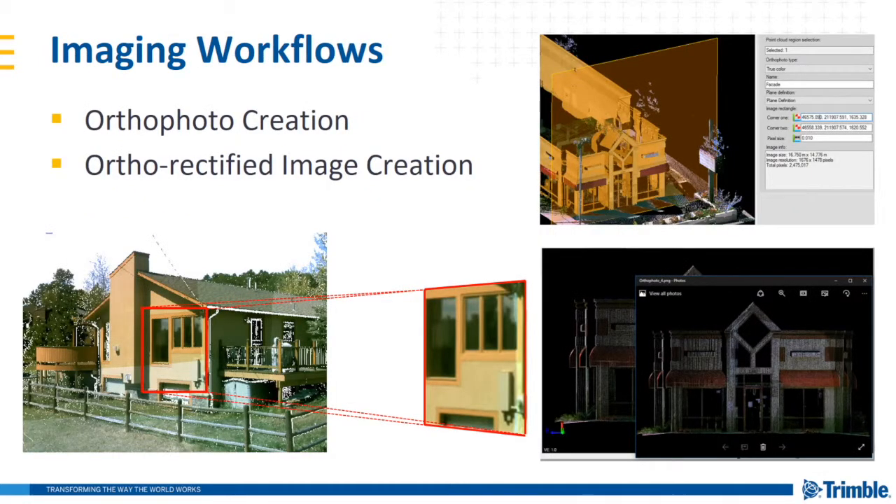We've expanded imaging deliverables through two new features: the creation of Ortho Photo and the creation of the ortho-rectified image. So you'd use the Ortho Photo creation command to create a photo from your point cloud. The denser the point cloud, the better the resolution on the photo. This is really focused on a dense point cloud, such as one that you'd get from the SX10.